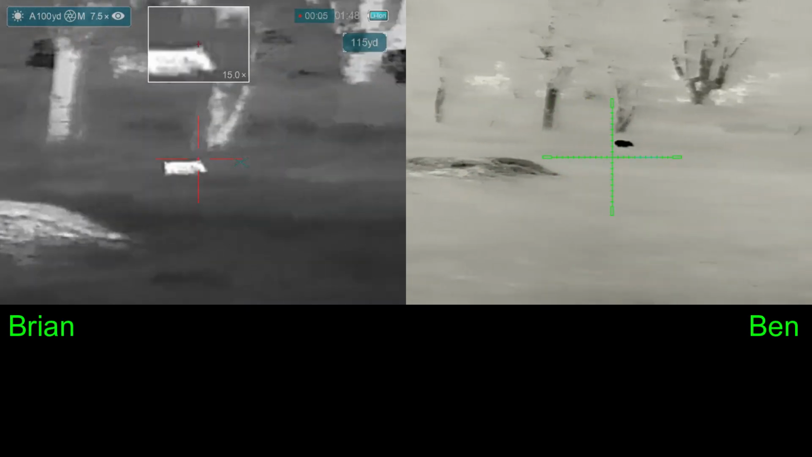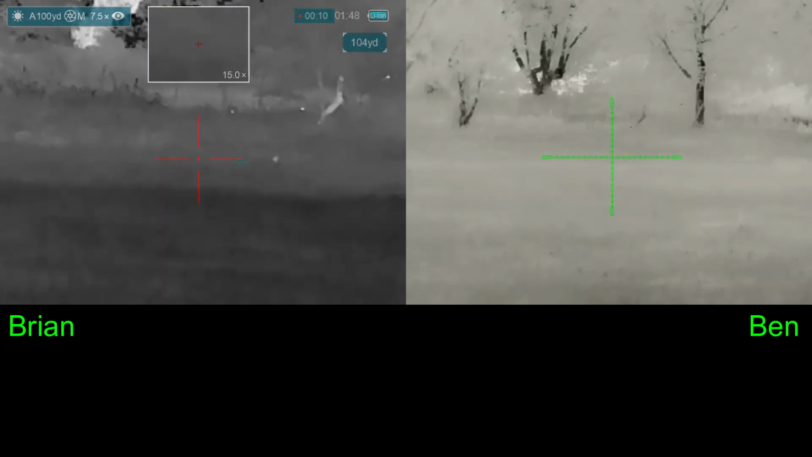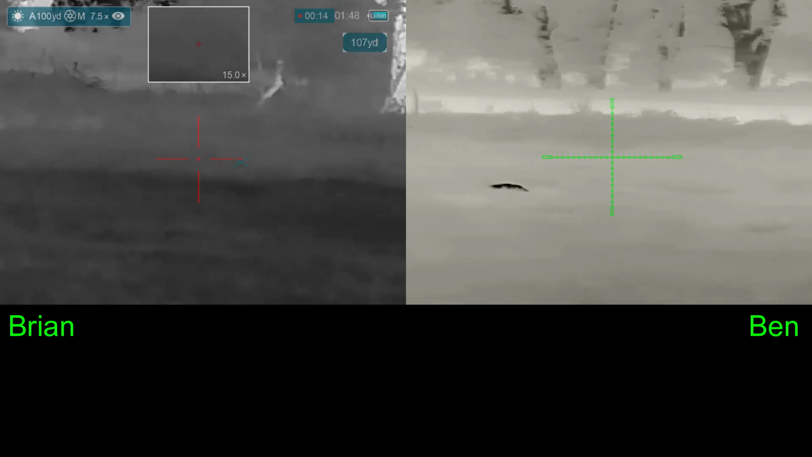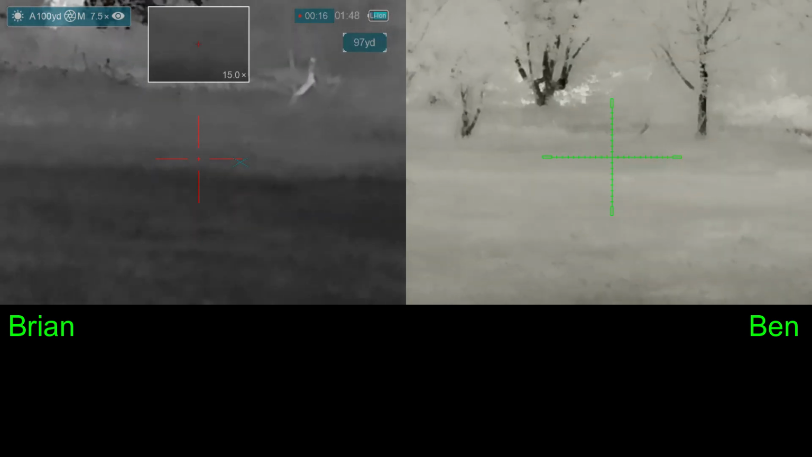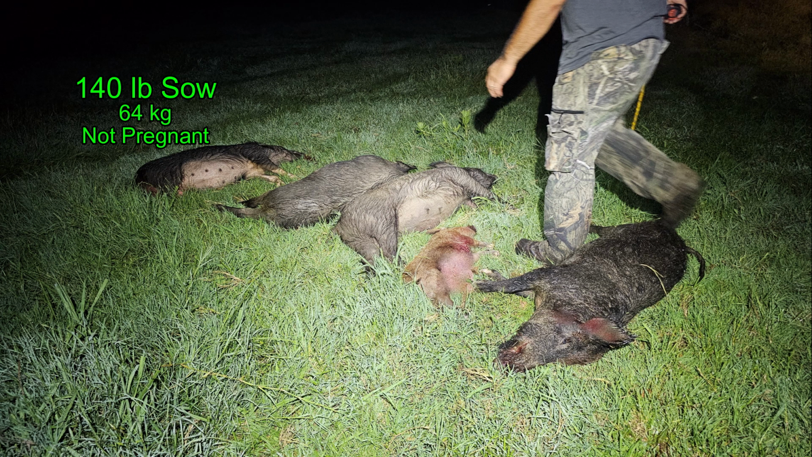Ready? 3, 2, 1. I think he blew up. And that little one was the last hog of the night. Fist bump, boom.